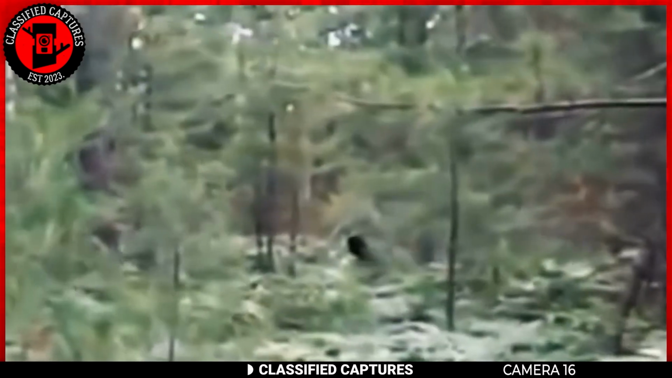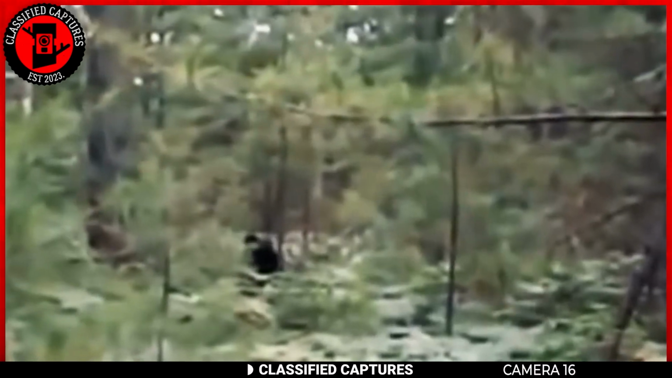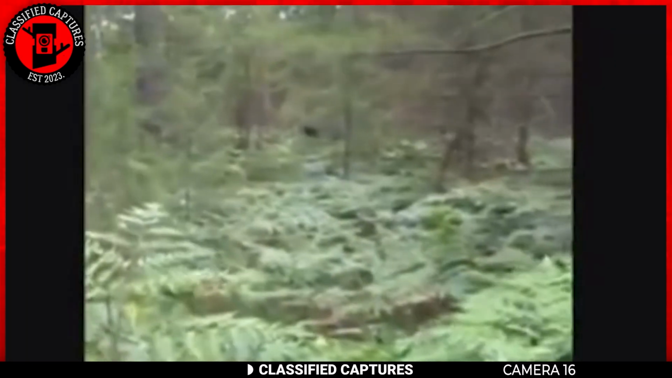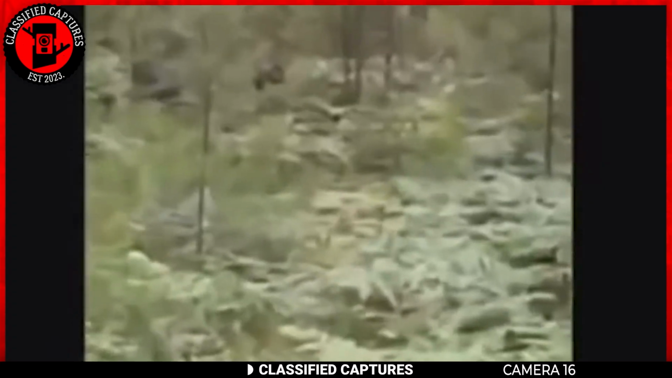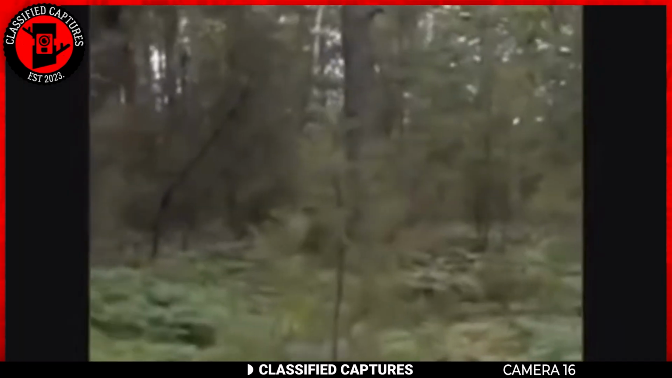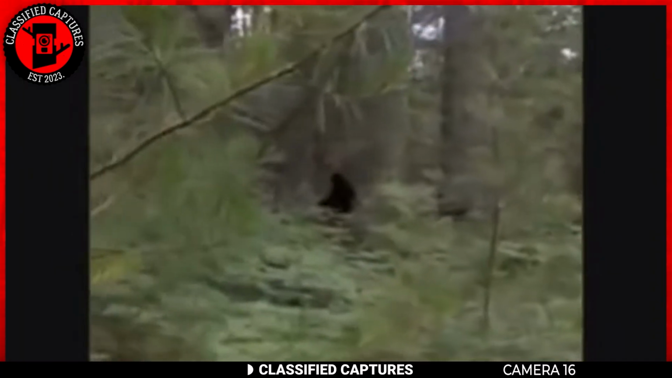This footage was taken by a hiker in Michigan, capturing what could be one of the most terrifying moments of his life. As he was filming his adventure through the dense woods, out of nowhere, this enormous bipedal hairy creature walked by. The creature was massive, towering over the trees and bushes, its stride heavy and deliberate. It looked like something straight out of a legend.